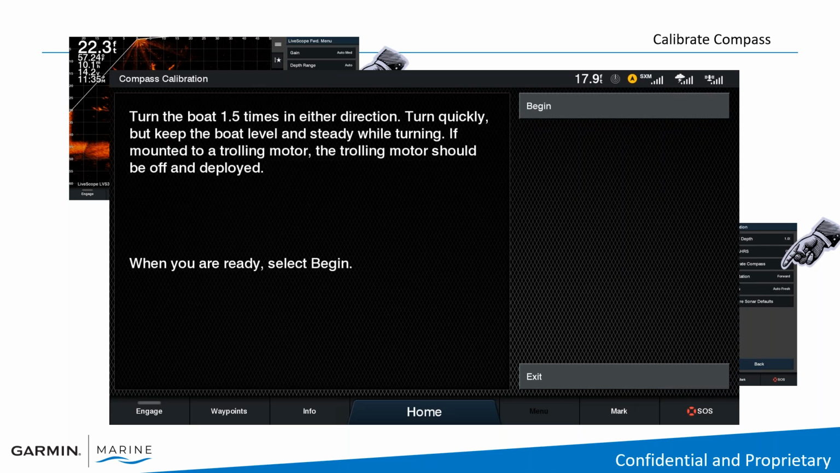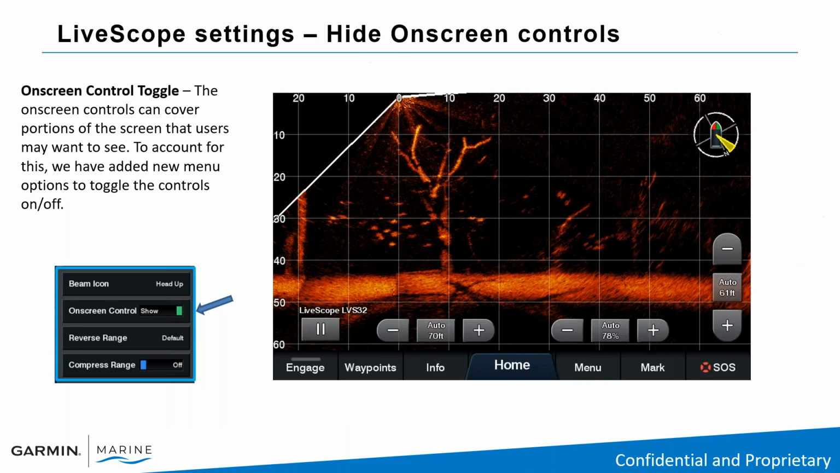basically a status bar. It's going to tell you to turn the boat 1.5 times in either direction. You want to keep the boat as level as possible. You don't want to go on high. Just keep the boat at a good steady pace, making your circle. And you're going to get a status bar that tells you when you're complete. Once complete, your icon will appear on the screen. Pretty simple to do.